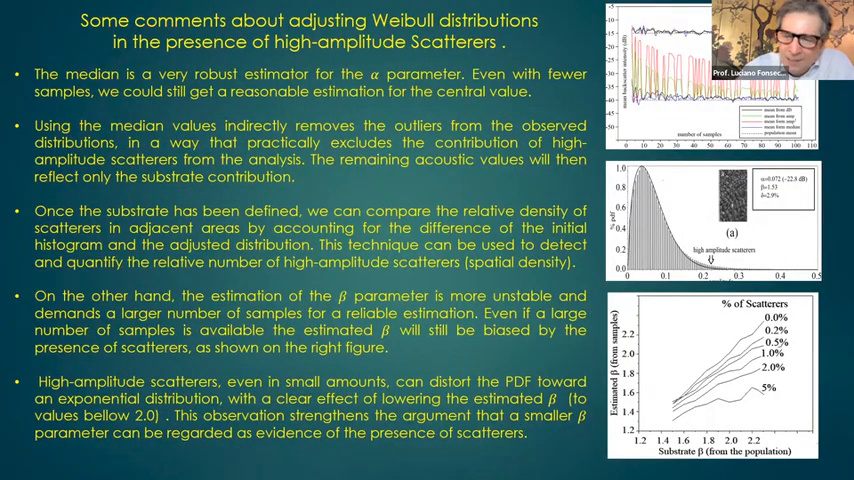Well, so let's see some comments about adjusting Weibull distribution in the presence of high amplitude scatters. The median is a very robust estimator for the alpha parameter. So if you get the median, you get the alpha parameter. Even with fewer samples, we could still get a reasonable estimation from the central value. So it's okay.